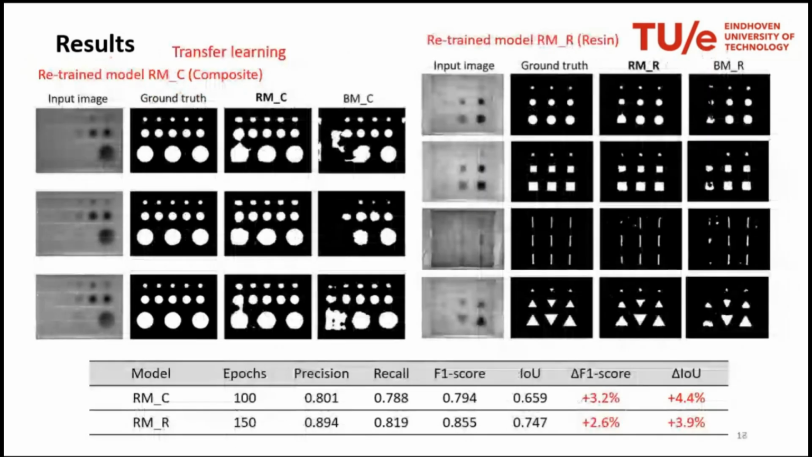When applying transfer learning, we see a modest change in the F1 score. It's not the greatest thing, even if in this field they fight for a few percentage points, but the nicest thing is that after applying transfer learning, we increase, for both datasets, the detectability of deeper defects.